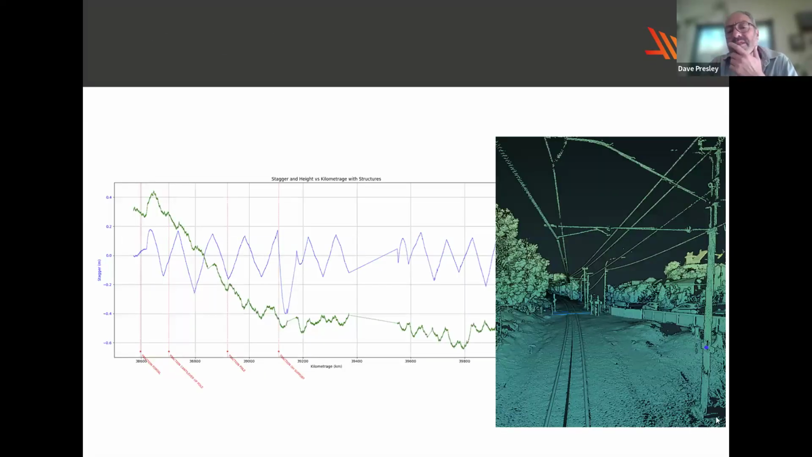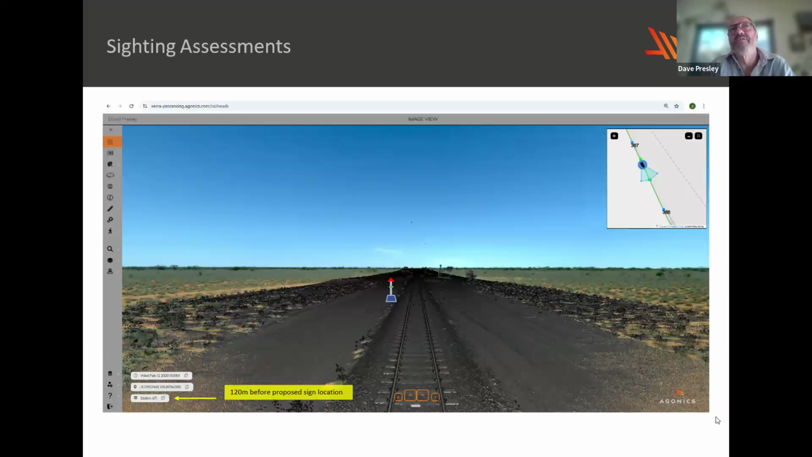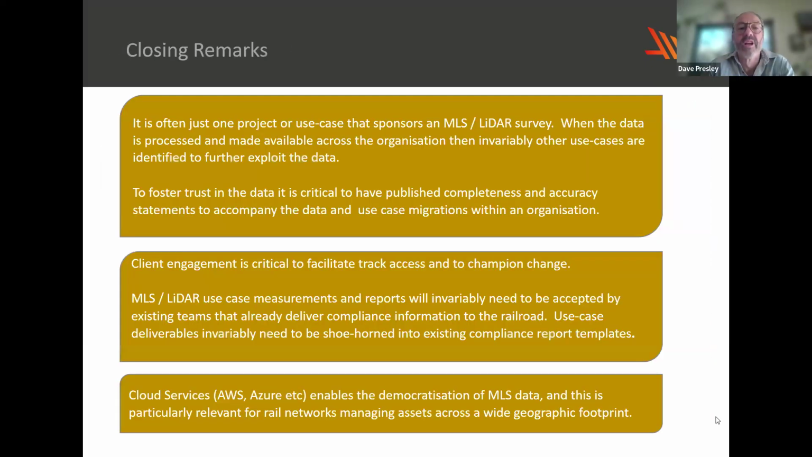Overhead wire, the contact wires detected in an MLS survey, as well as the catenary, so height and stagger reports can be prepared. And then for new infrastructure outside of tunnels, such as signage, CAD files of new signs can be rendered inside the point cloud, and then the tools can be used to drive the viewer backwards and forwards so that they can verify signage sighting distances. So that's a bit of a wrap up on some of the applications for MLS data once it's been captured.